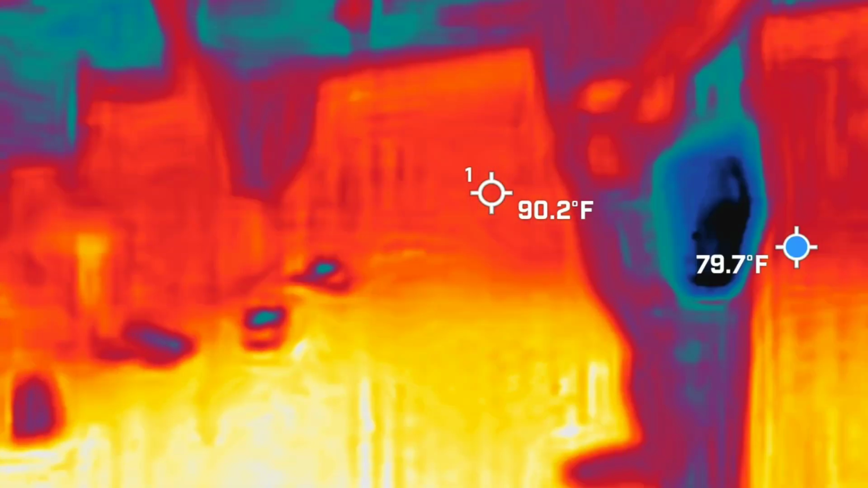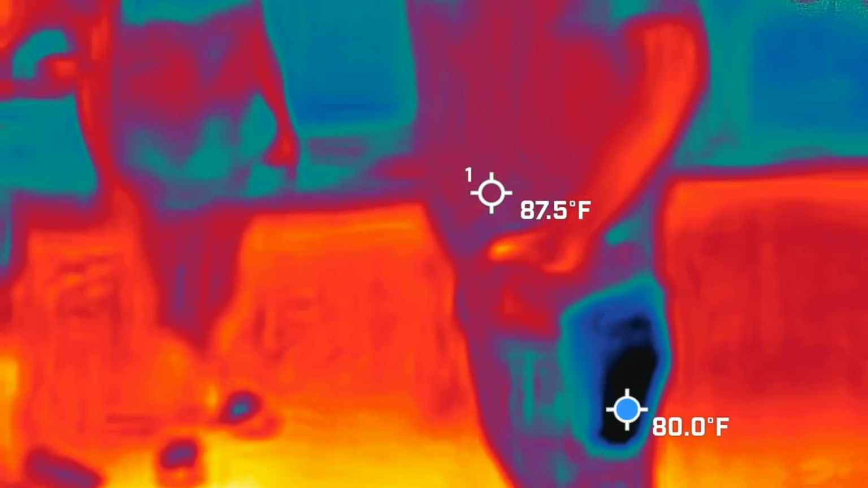You got blue jeans on? I can't tell. She's not paying attention. Perfect. I think she is. You're wearing blue jeans? I am. Okay, perfect. So she's wearing it right now.